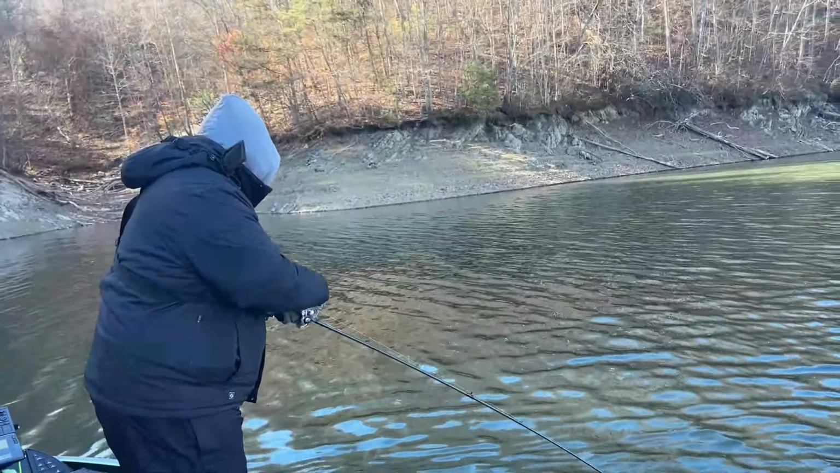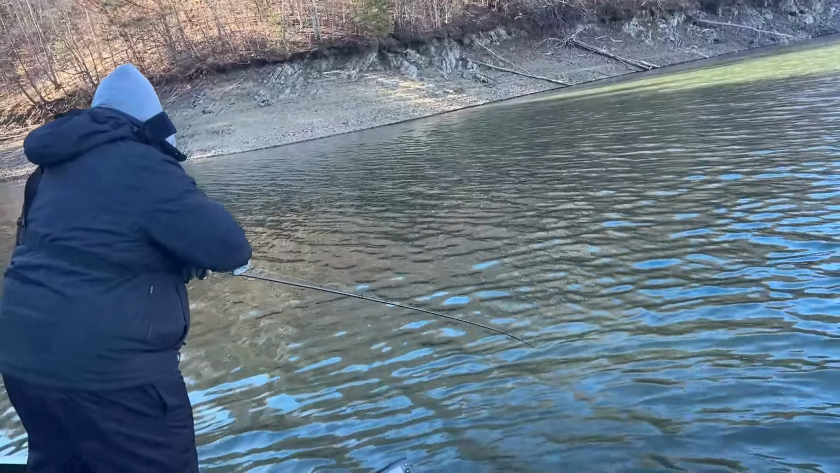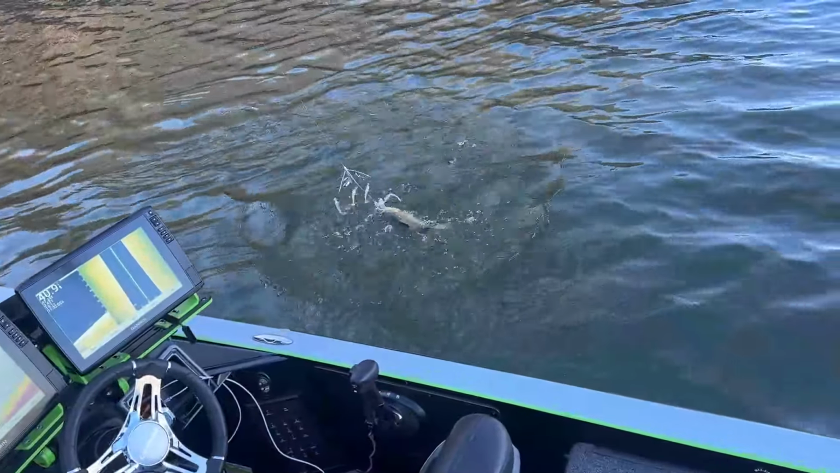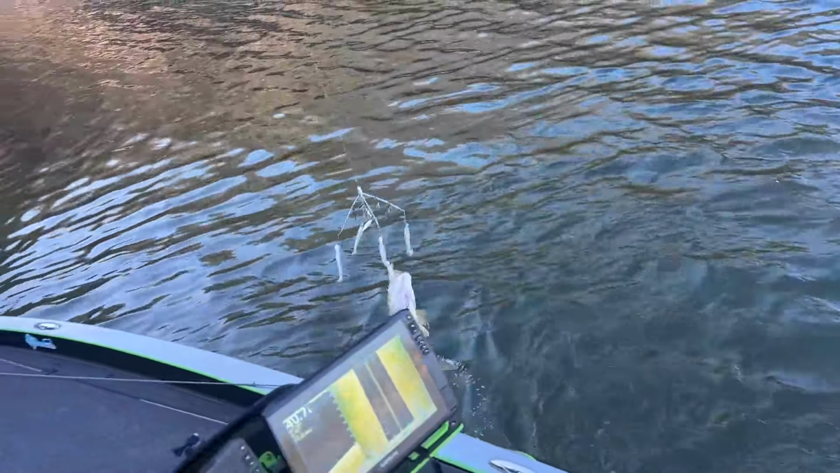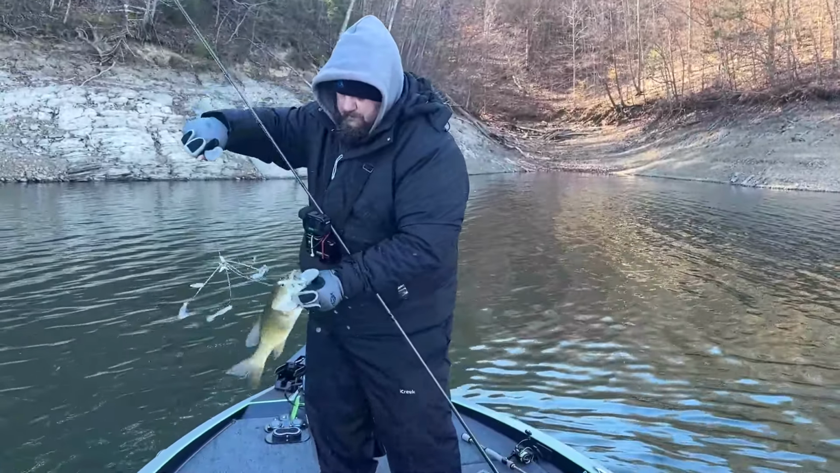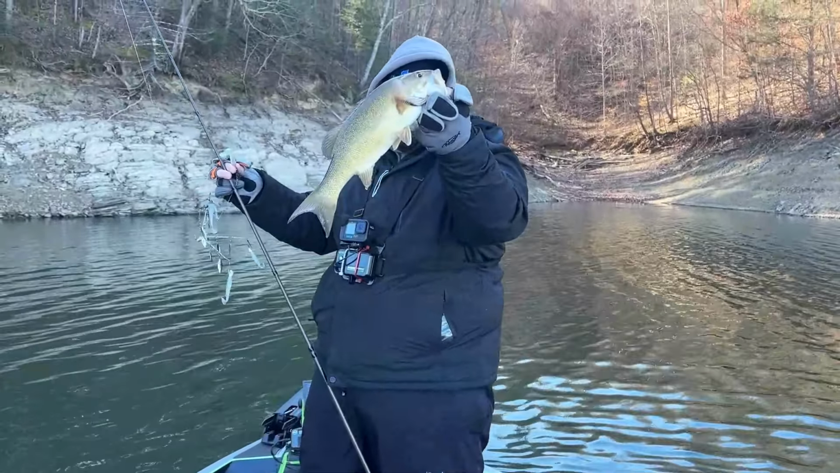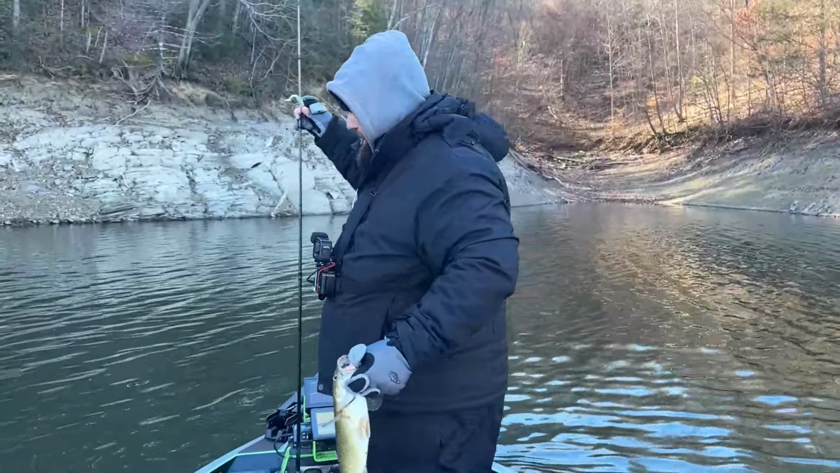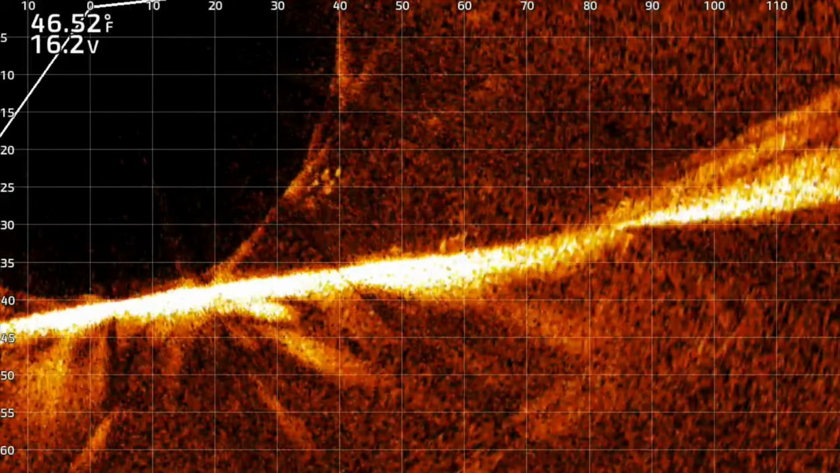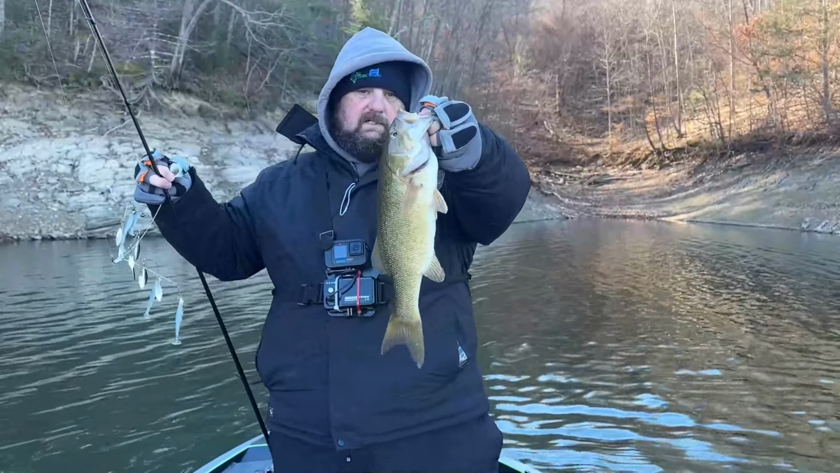This looks good for this crawl. Much better fish. There we go. Look how pale he is. He's down there about 35 feet. And he hit the painted up one. Long and skinny though. Golly, look how long and skinny.